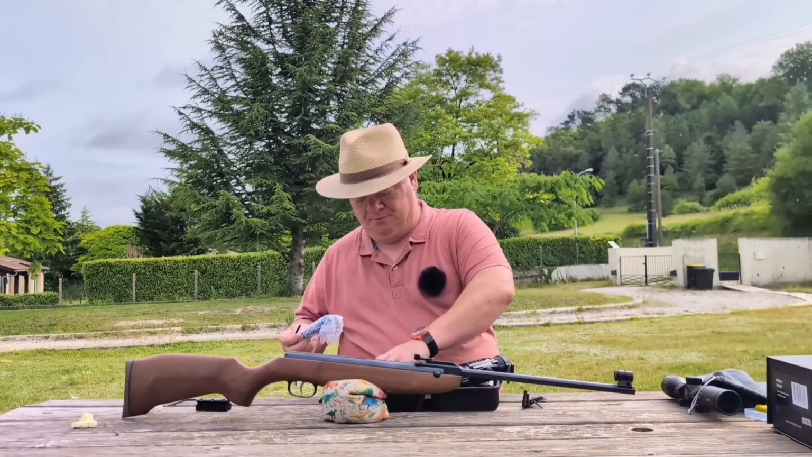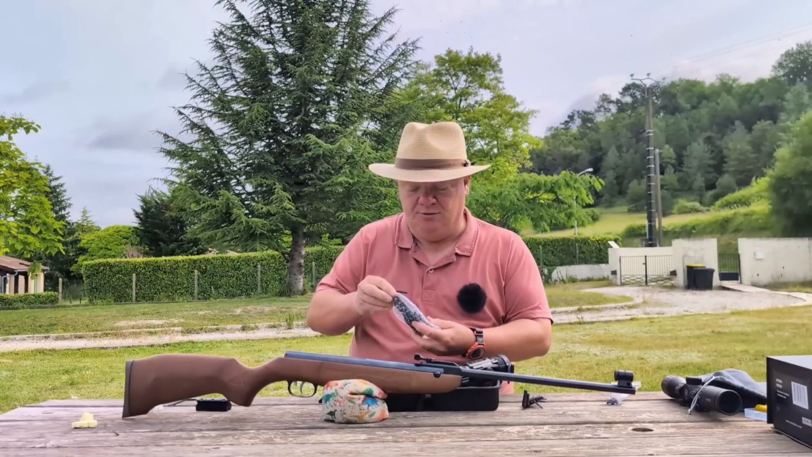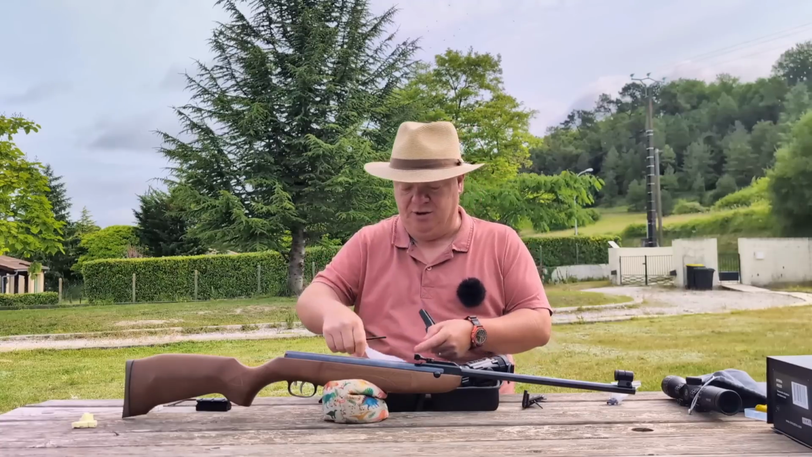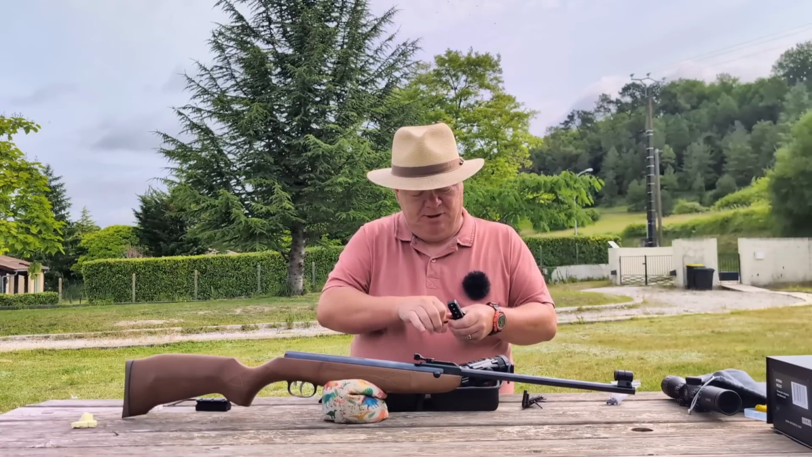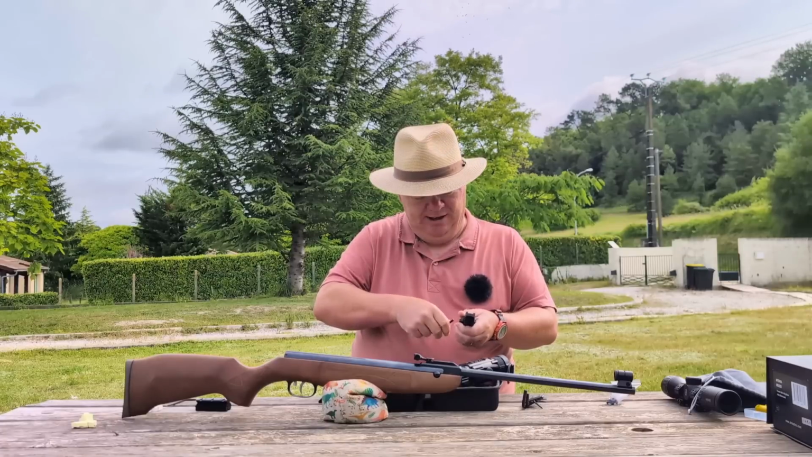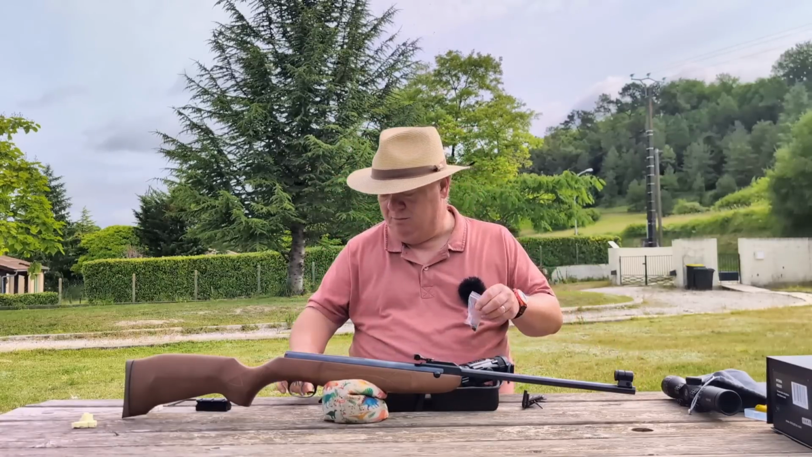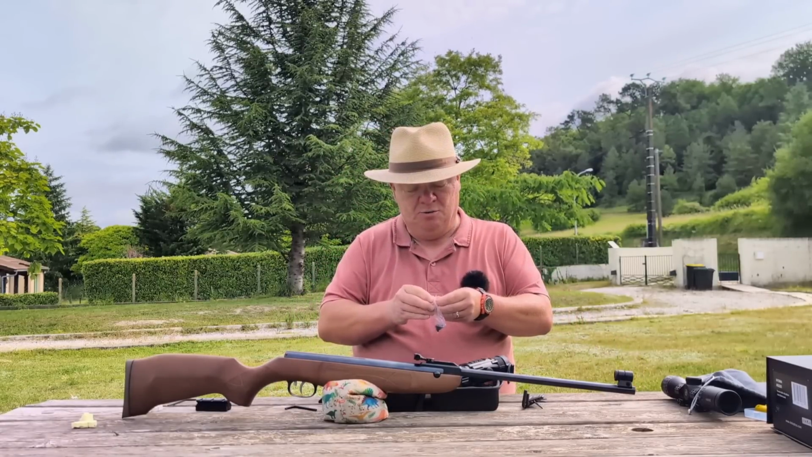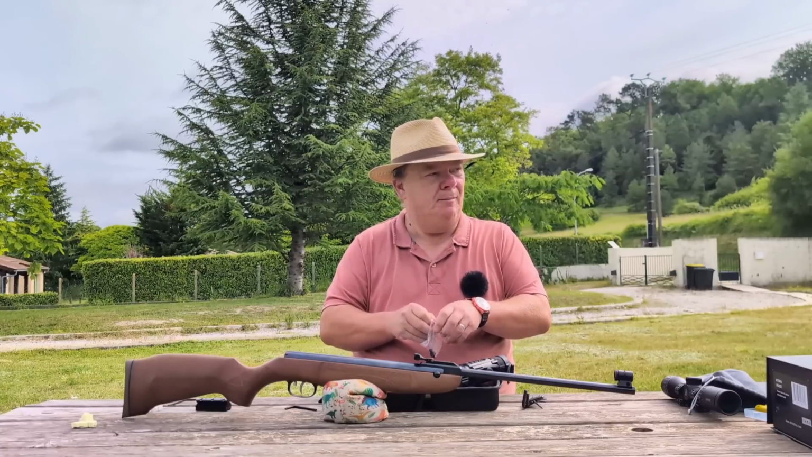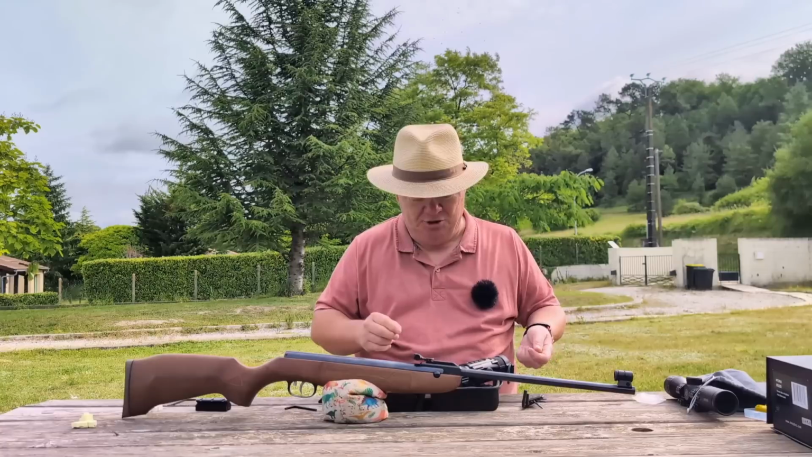The whole night shooting thermal arrangement is still very new to me, thermal especially. I've used infrared and stuff like that in the deep distant past, and that was quite spooky. I don't know if I told you on a previous one, but my experience with the infrared was in a pitch black feed barn on a dairy farm at night, rat shooting.